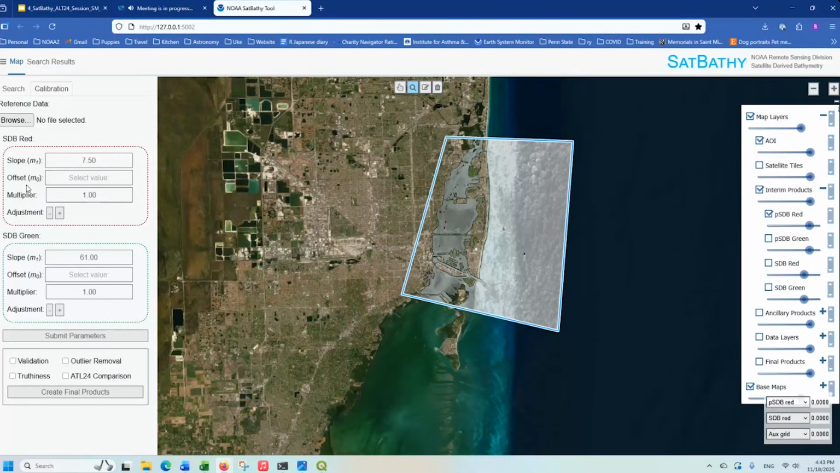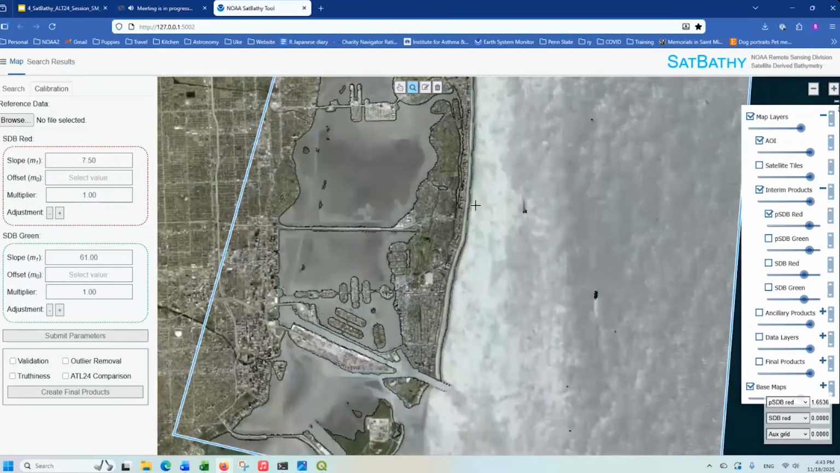When tidal information is available, the offset parameter can be further refined with a known vertical reference such as local mean sea level. Okay, so we're going to take the magnifying glass and hover over these areas along the shoreline. You'll see these values here will change. Through our research, we know that the PSDB offset range is between 0.93 and 1.03.